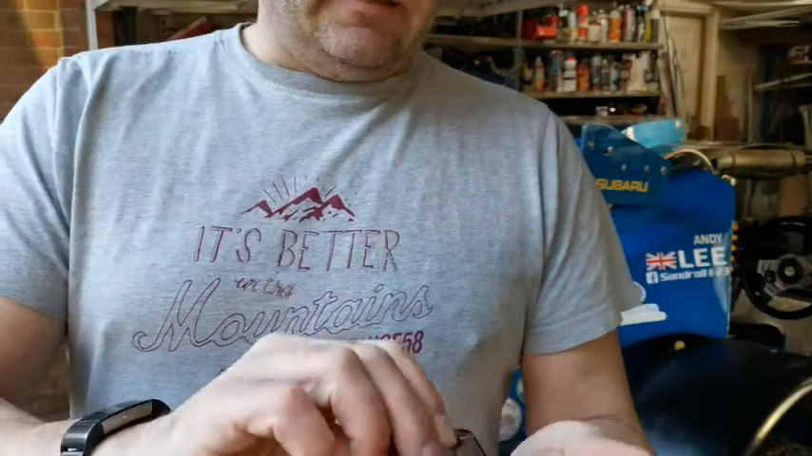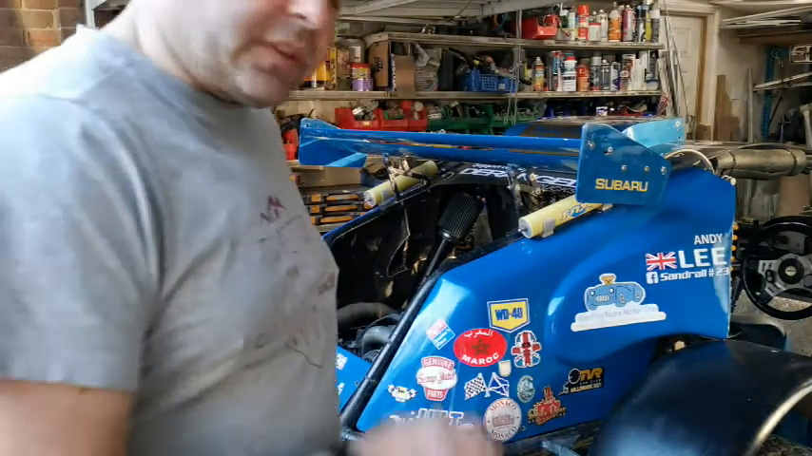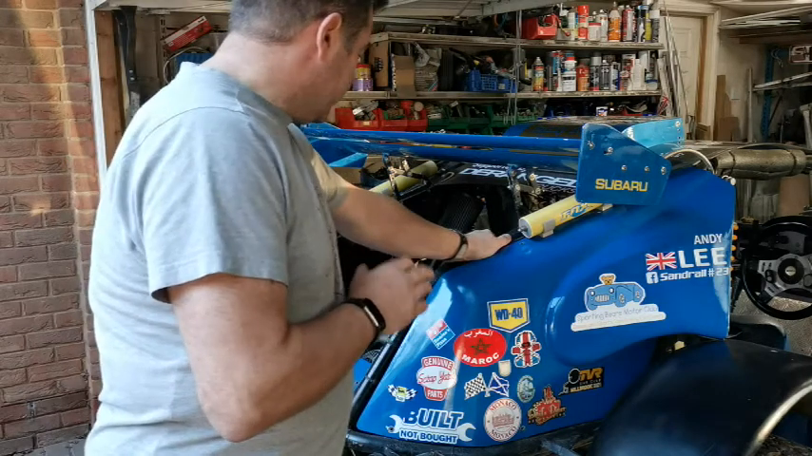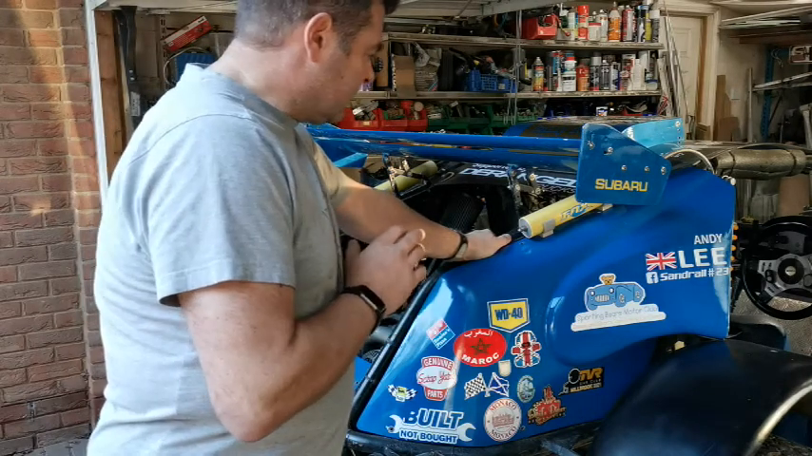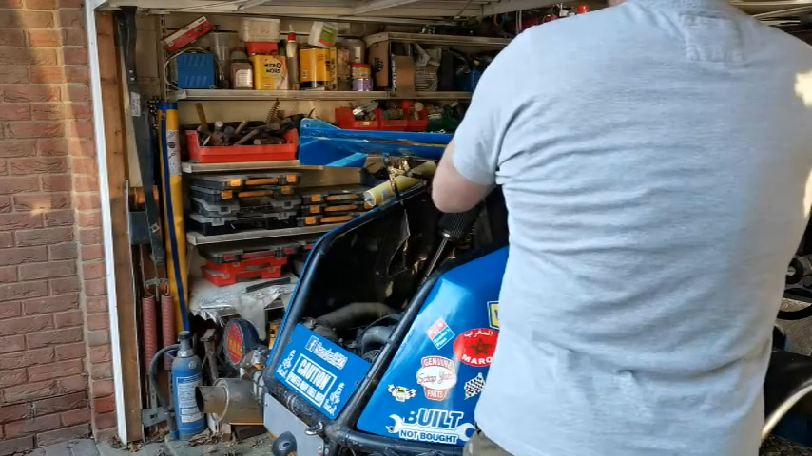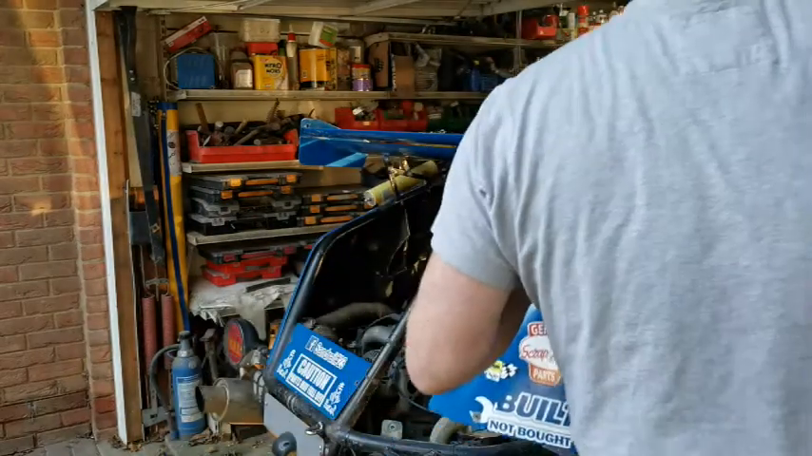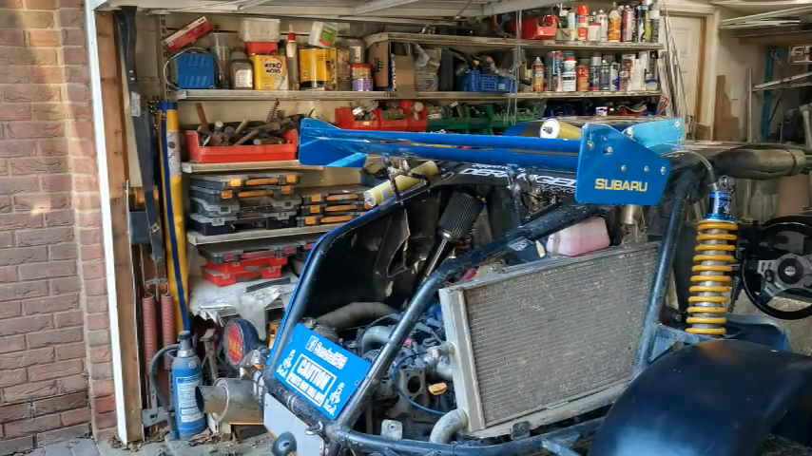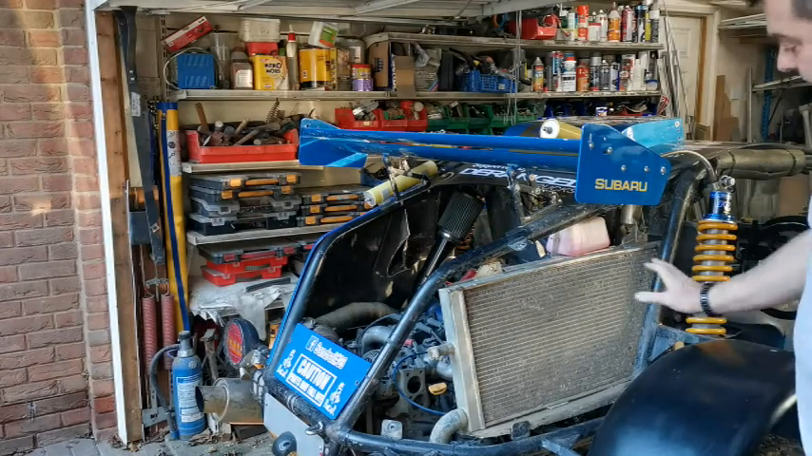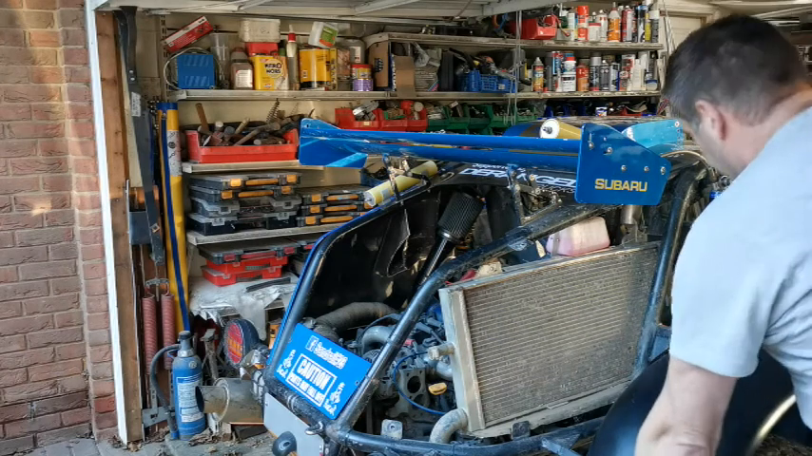So what we're going to do is I'm going to shoot some footage of the car on warm-up, to sort of see where the heat is building up in the car, and also look at the radiator which sits behind this panel, to see how the water is flowing through it, and how the passive air flowing over the radiator is actually cooling it, where the air is going to and what have you.